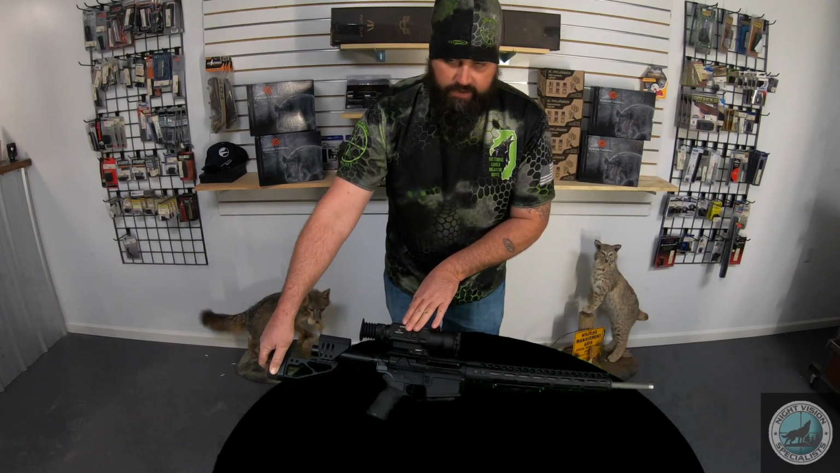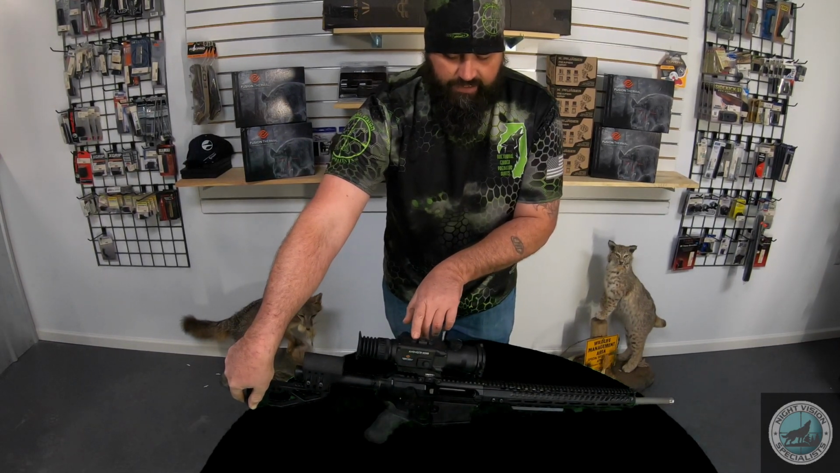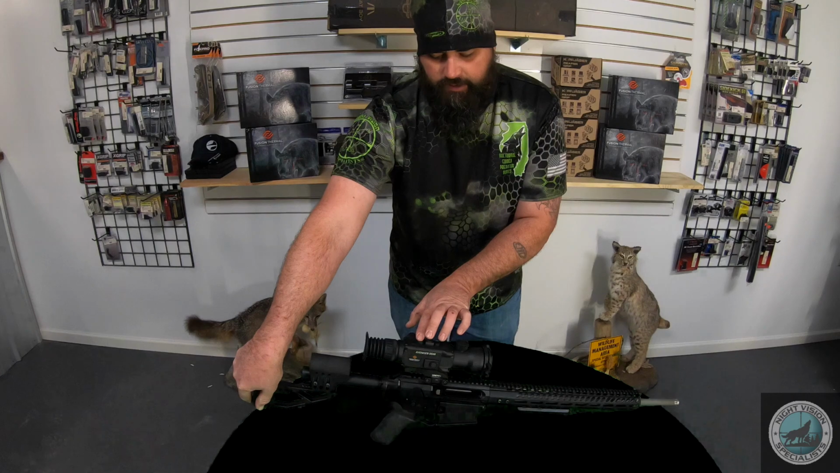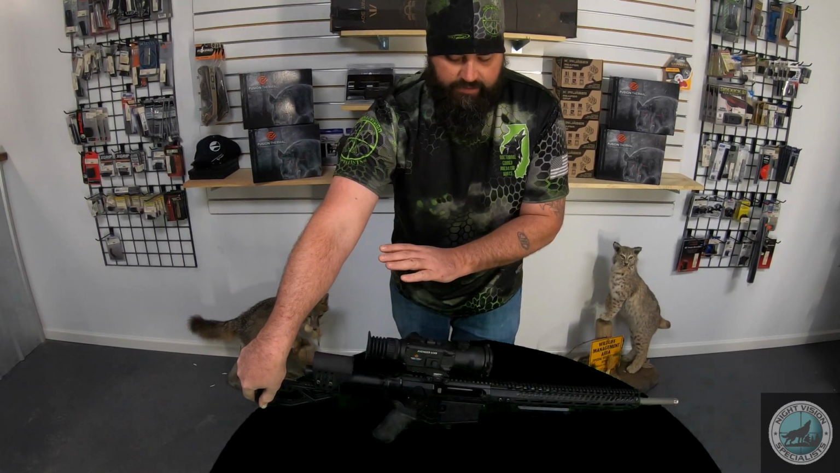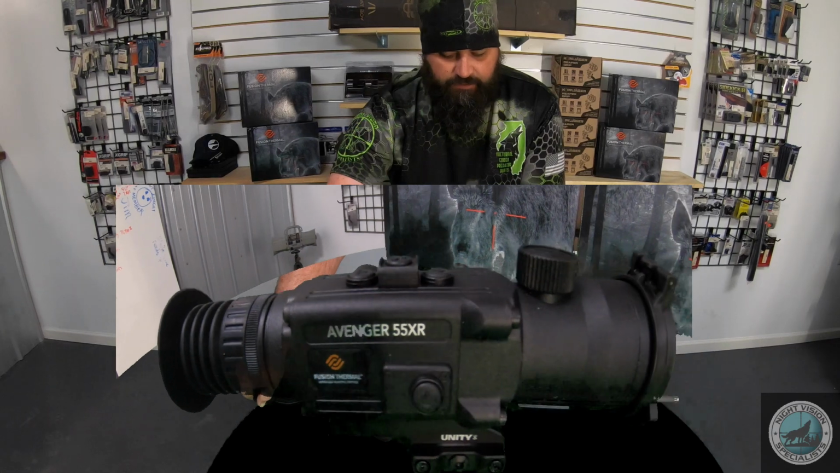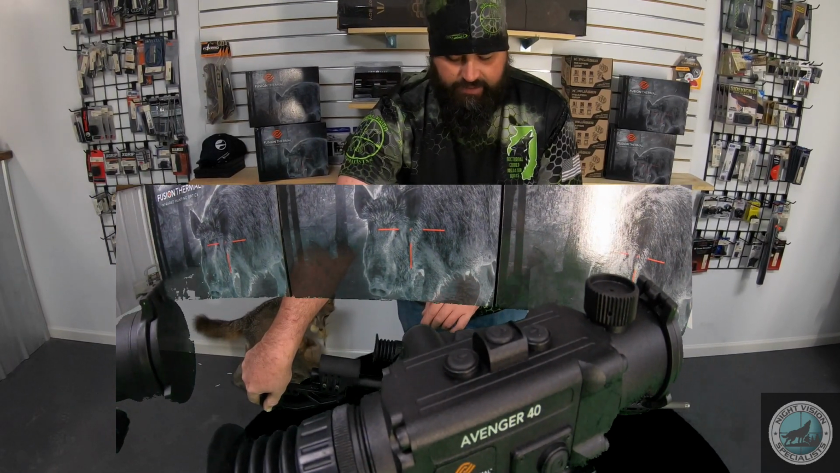Let's go over the key points of this scope. The T3 controls has 3 controls to control the whole scope other than on and off and record. So color palettes, sighting, zooming, any of that stuff is all covered in these 3 buttons, and the center button is raised so much that you can tell where your fingers are with gloves on.